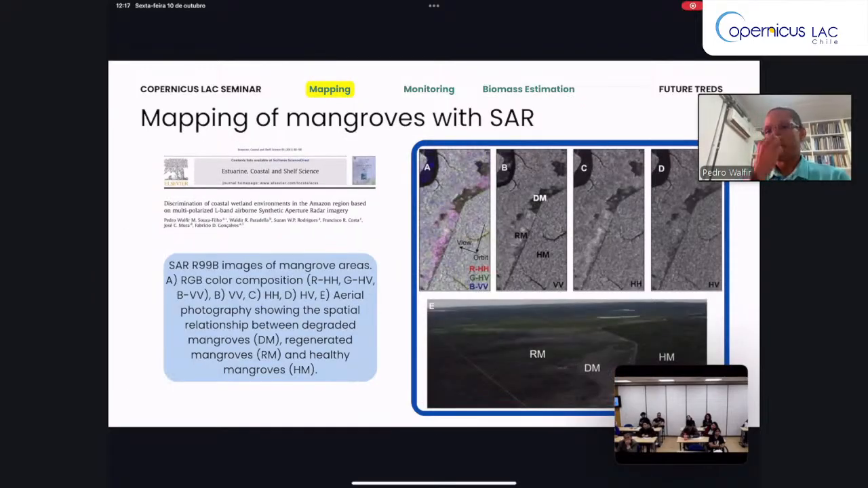We acquired images in different polarizations, HH, HV, and VV, and here we have a color composite, with HH in the red channel, HV in the green channel, and VV in the blue channel. It's possible to map different environments: huge mature mangroves here, mangroves in regeneration at this point, and cut mangroves here, where we have soil exposure.